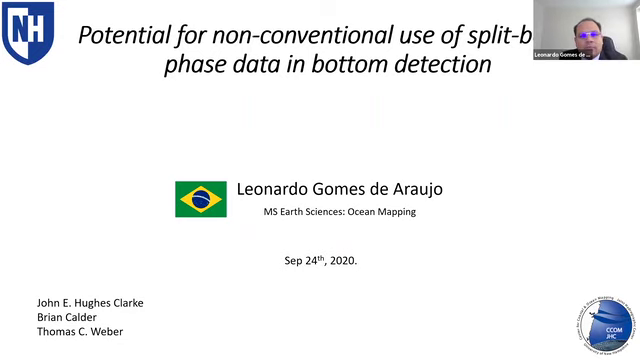The goal of my thesis is to show that phase data can provide us with extra bottom detection information if we use it in a different way than we are used to. And by bottom detection, I mean bottom and any other submerged target.